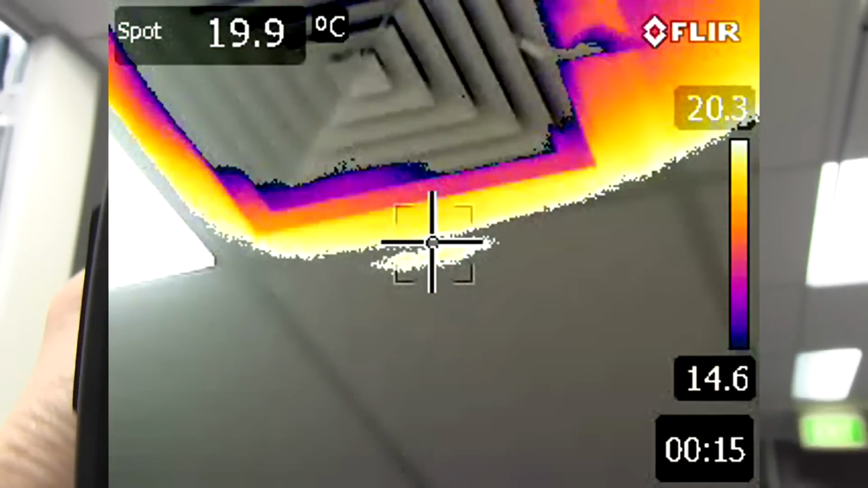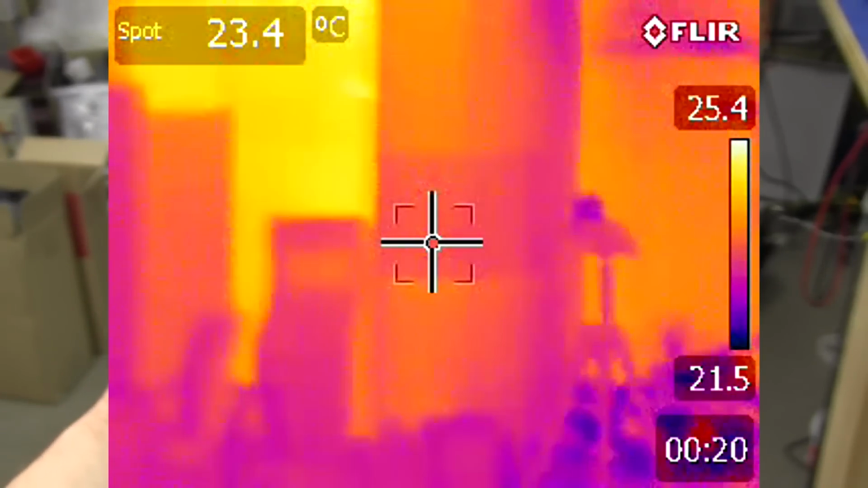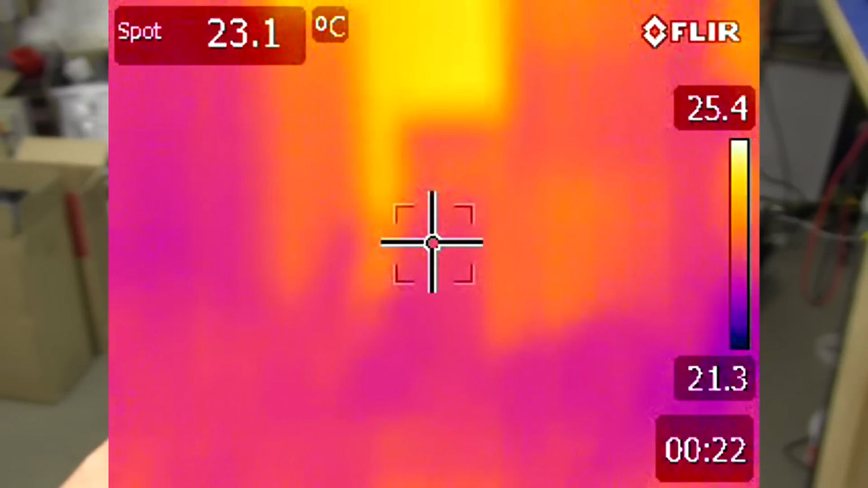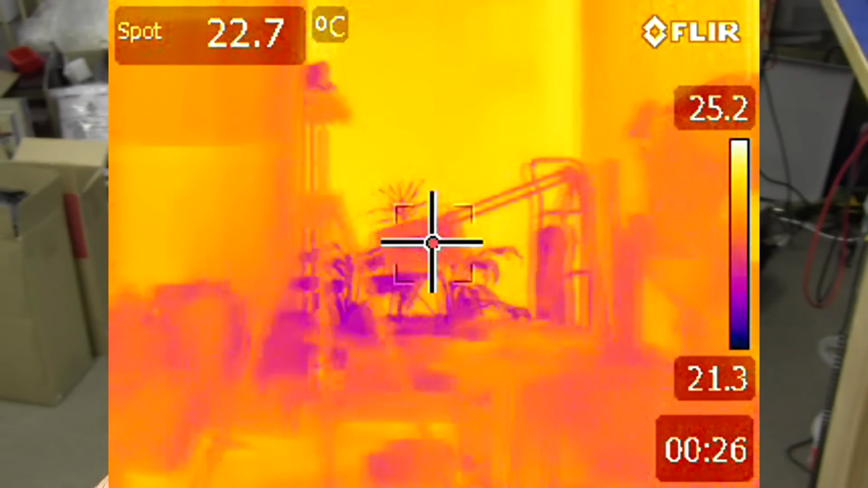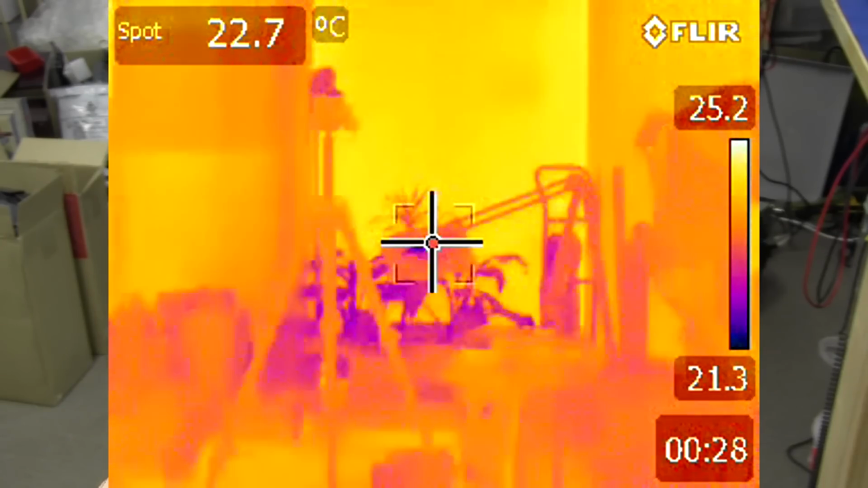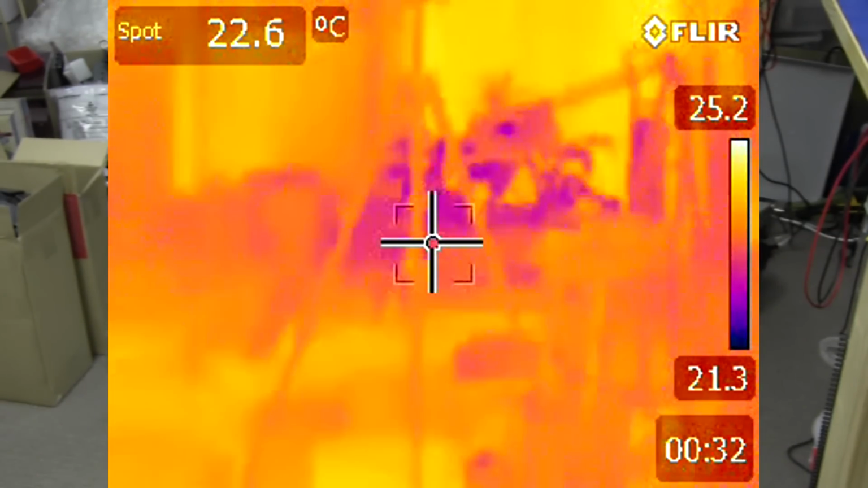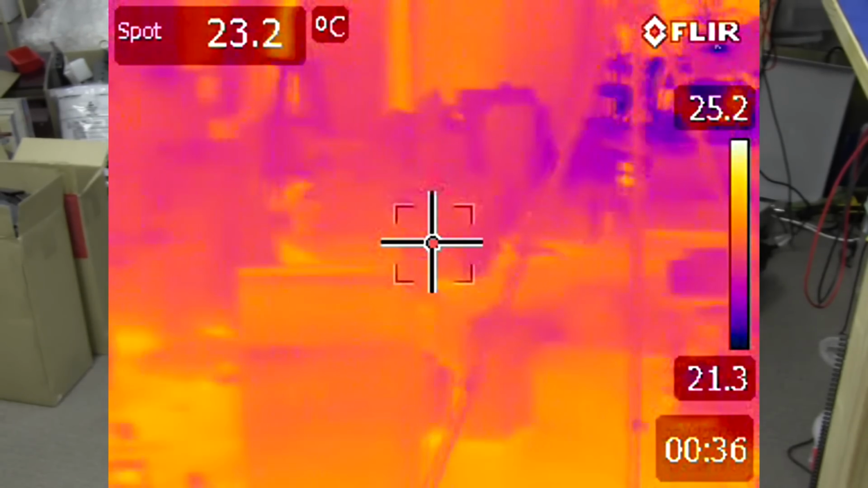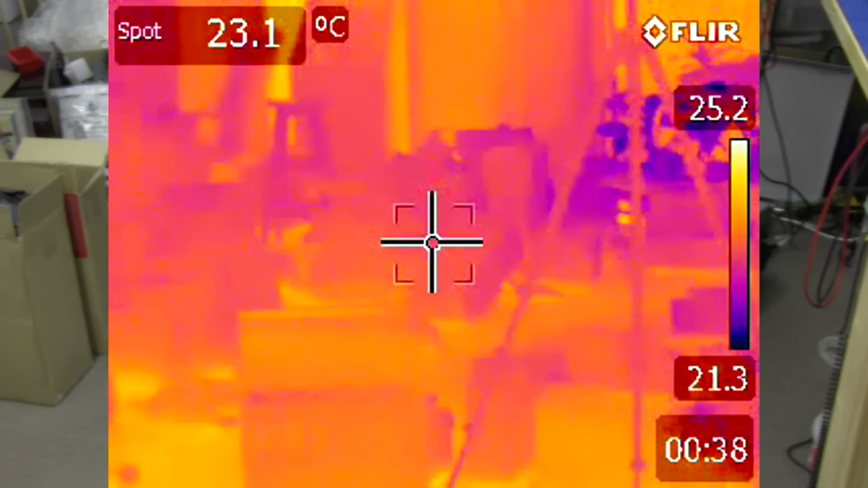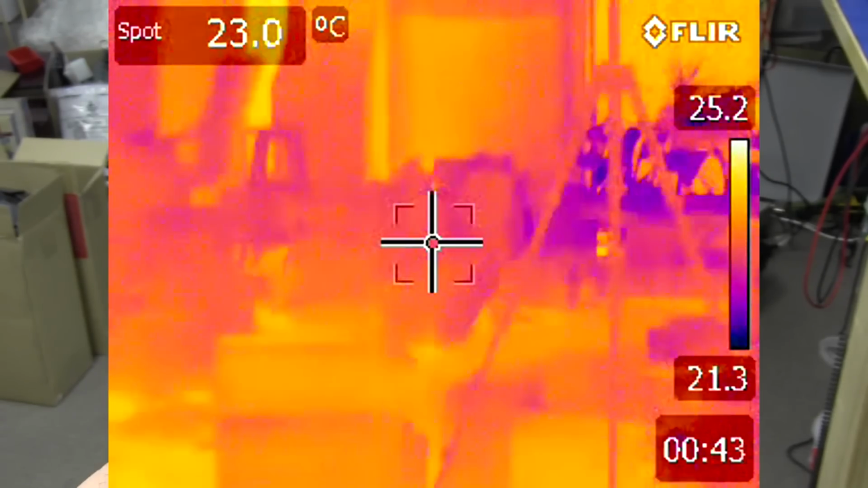And then we can pan down to the room. There we go. Focus in on the other side. We've got the arcade machine over there, my plant over there, my other tripod, and my trolley. It's a bit of a mess, the old lab. There you go. Even though everything in here is supposed to be at the same temperature, you can see the stool in front of the arcade machine over there.